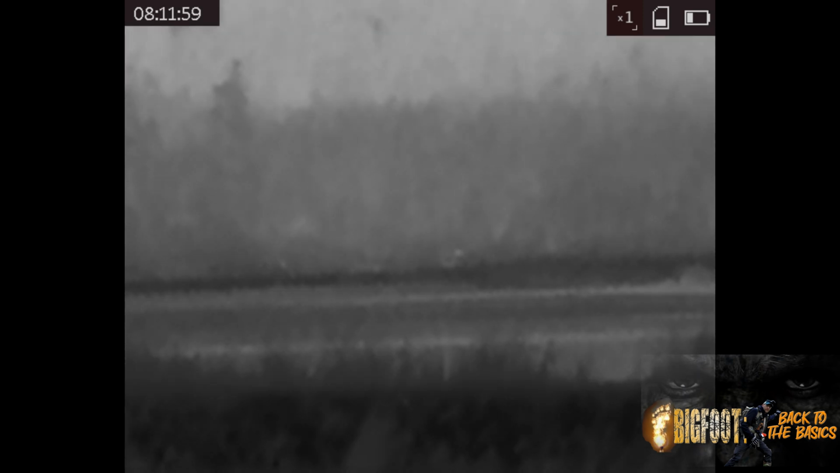So you can see the fog is slowly moving in, which is kind of cool that the thermal captured that. So 8 hours into the video, something catches my attention.